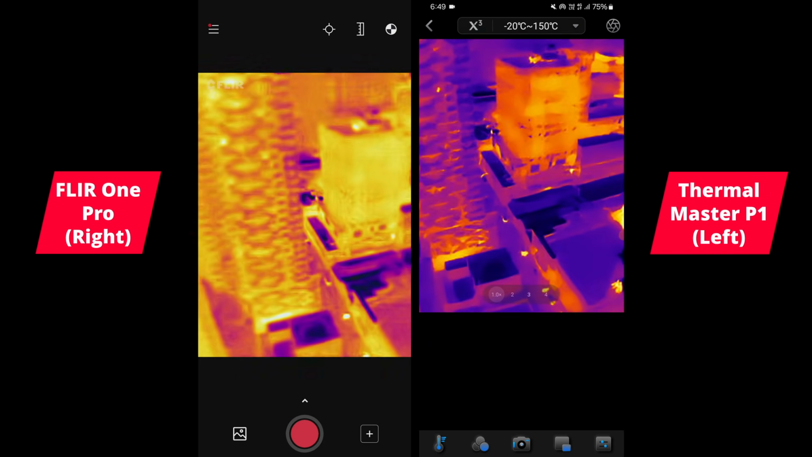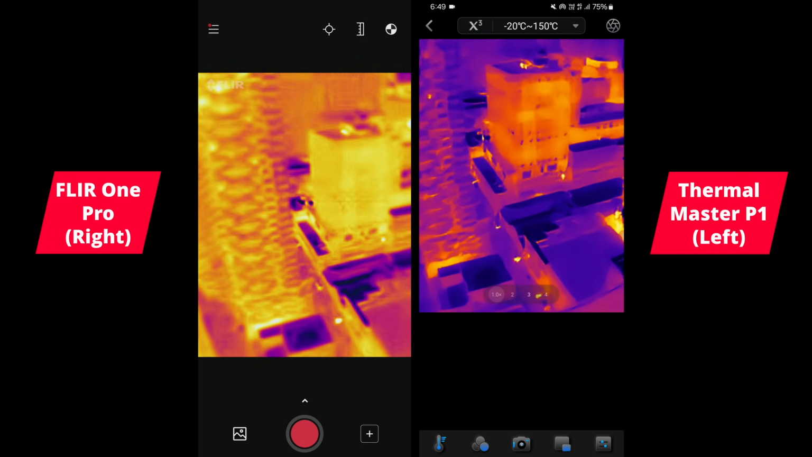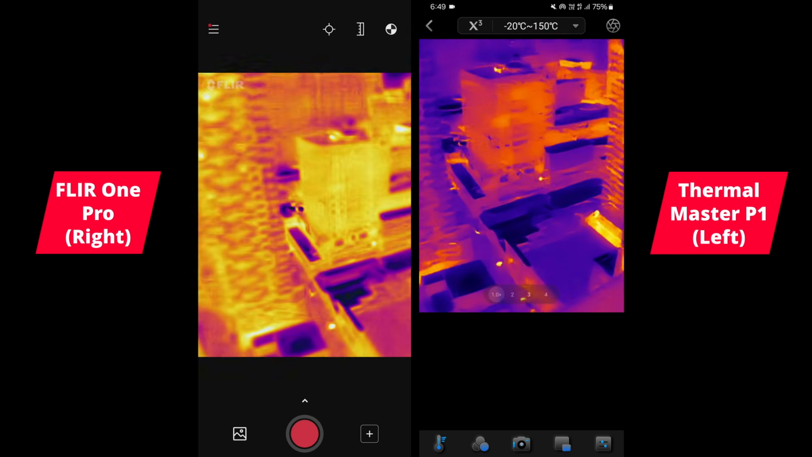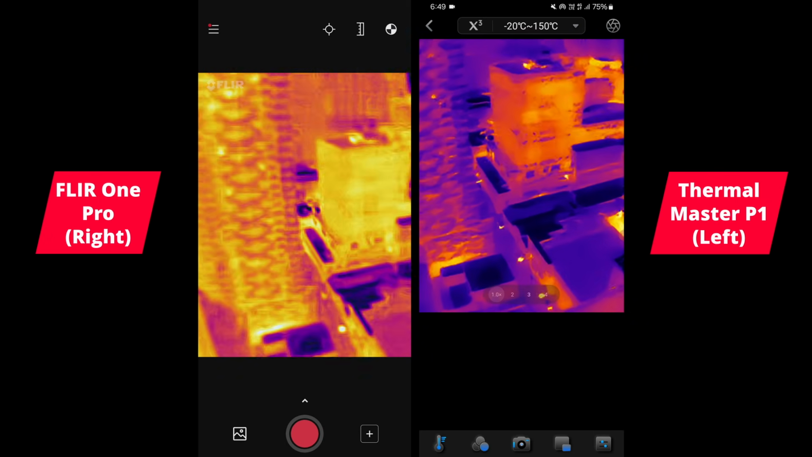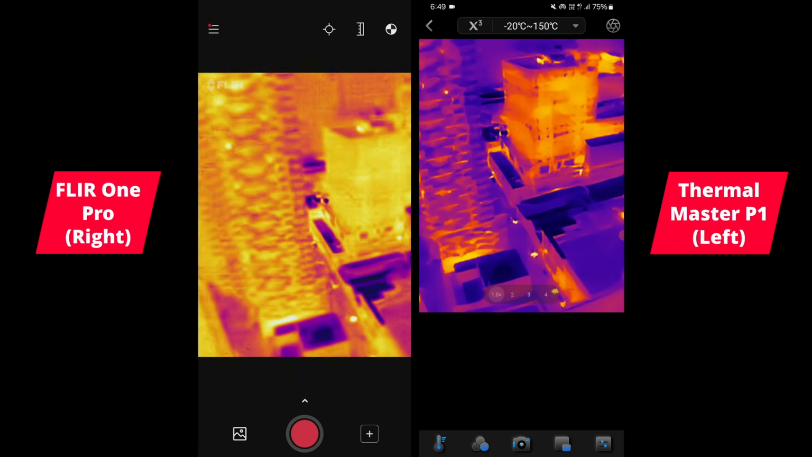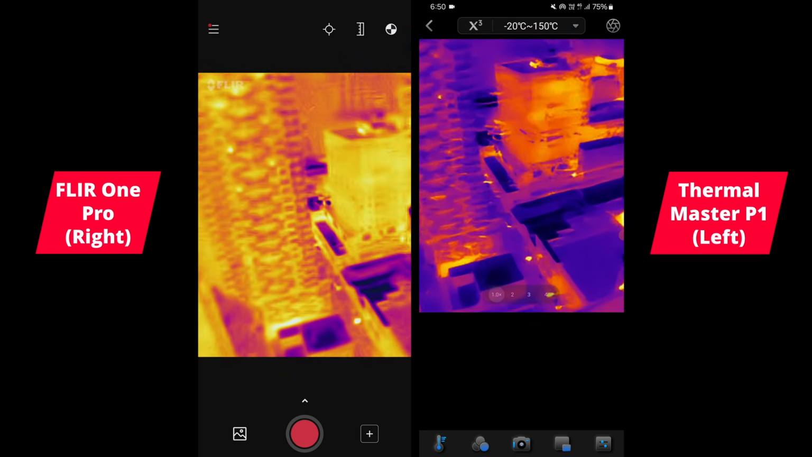So let's upscale it. Okay, and this is what I mean when you apply the X3 onto longer range situations like this. I don't think it looks ideal. It's a bit mosaic, this kind of mosaic-like effect, but it does make objects stand out maybe a bit better.